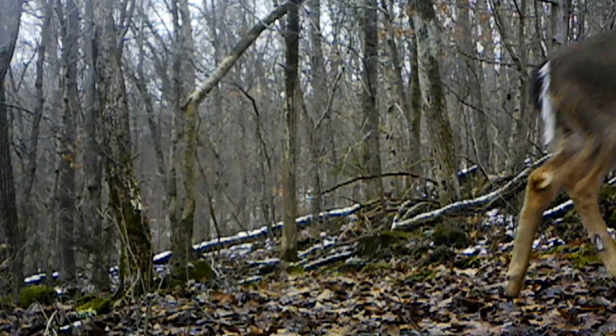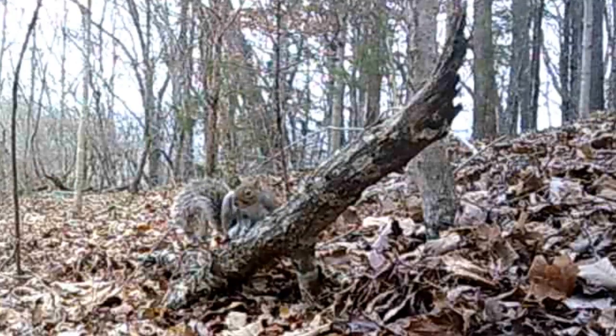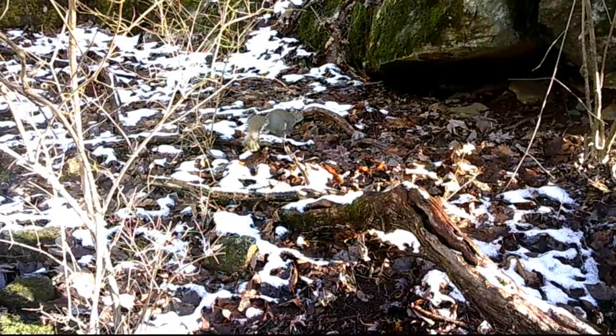But these old deer, another day unfolds on these ridges, they're out scrounging again. They survived the coyotes. These little squirrels, they're so precious. I love to watch them play and work. They're comical.